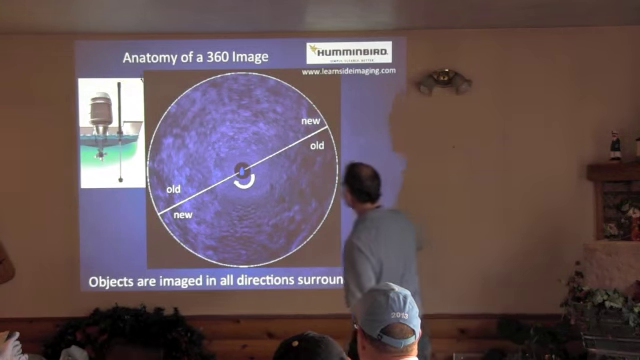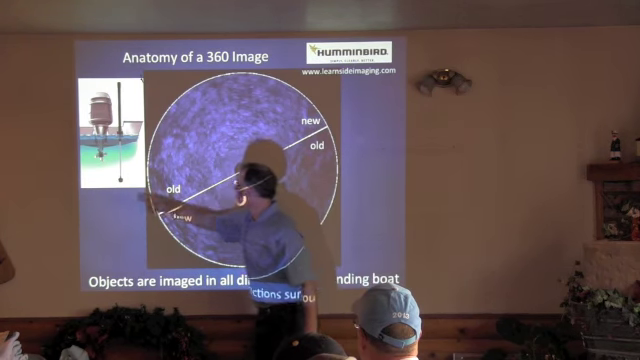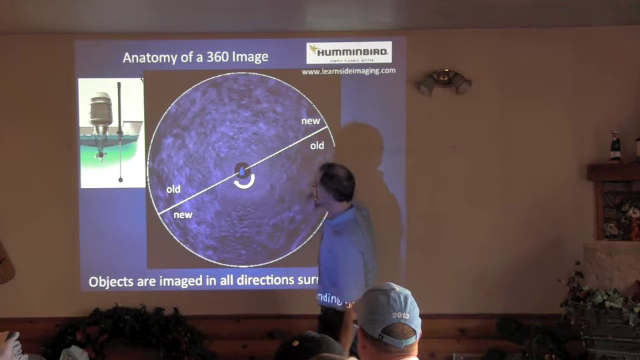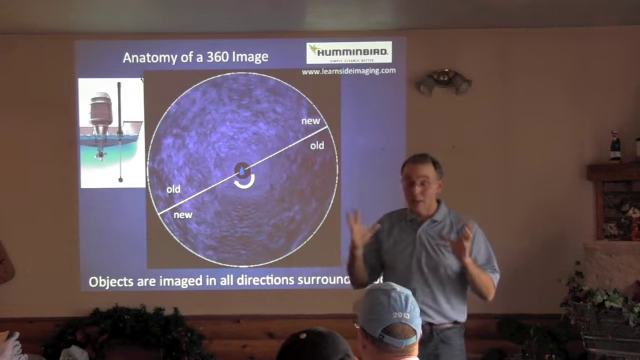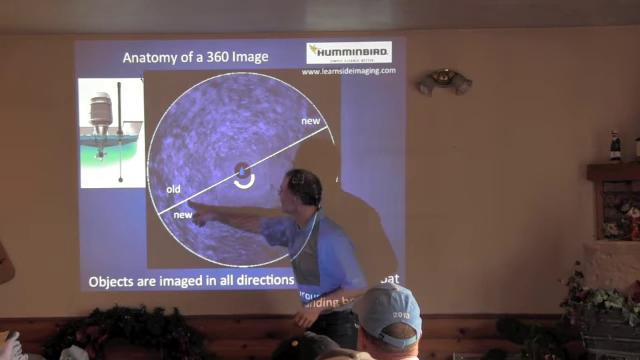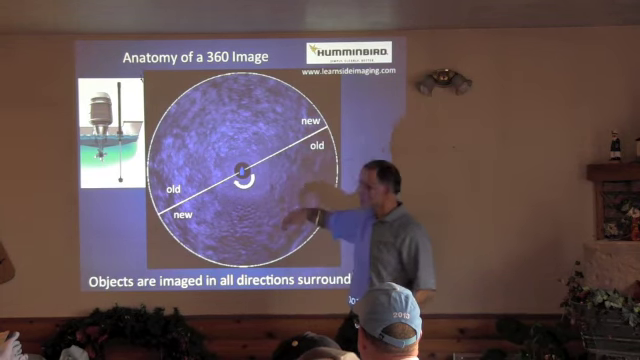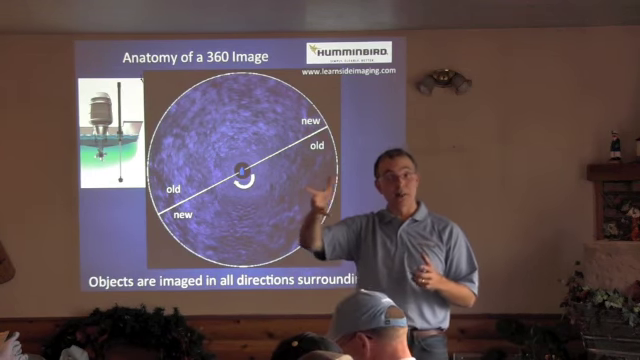Now, you can see here I've got my boat icon in the middle. I have a transducer that's rotating all the way around, and the information that is displayed in 360 imaging is very much like a radar scope. Okay, now you'll see this white line that runs through the middle of the 360 image, and as the information is collected, that white line sweeps around in a clockwise fashion.